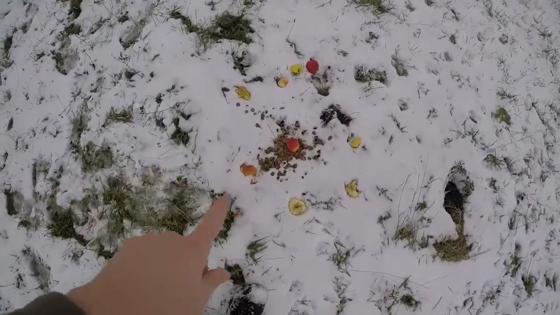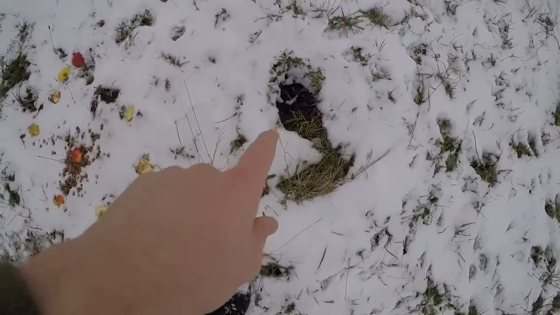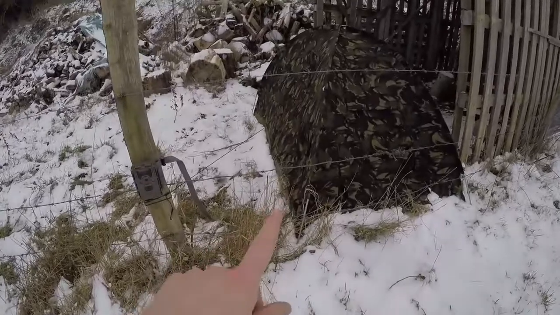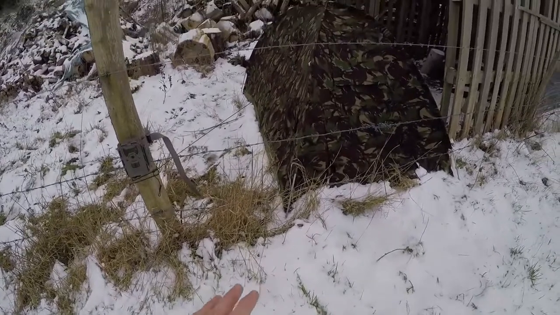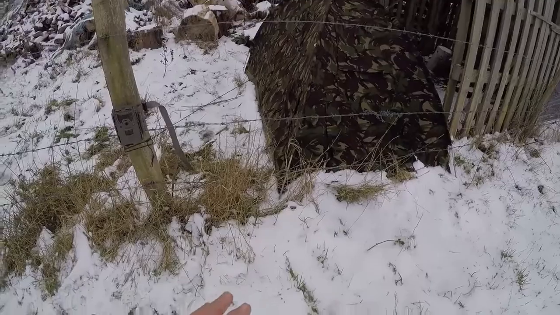Still got some apples here, a bit of dog food. You can see some digging here. That is probably from the badgers yesterday. And then I've got my hide just here. This is the Wildlife Fortune Supplies long and low hide, cracking hide, best hides I've ever had, absolutely tough as nails, and you pretty much don't get any better than them.